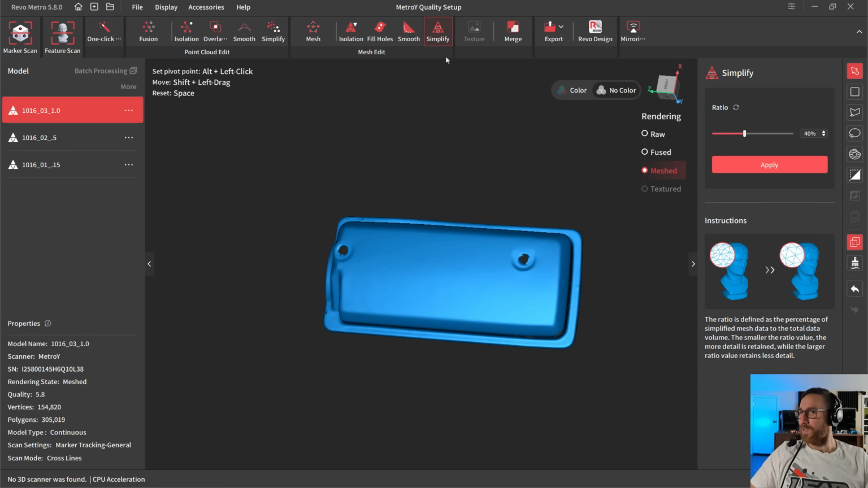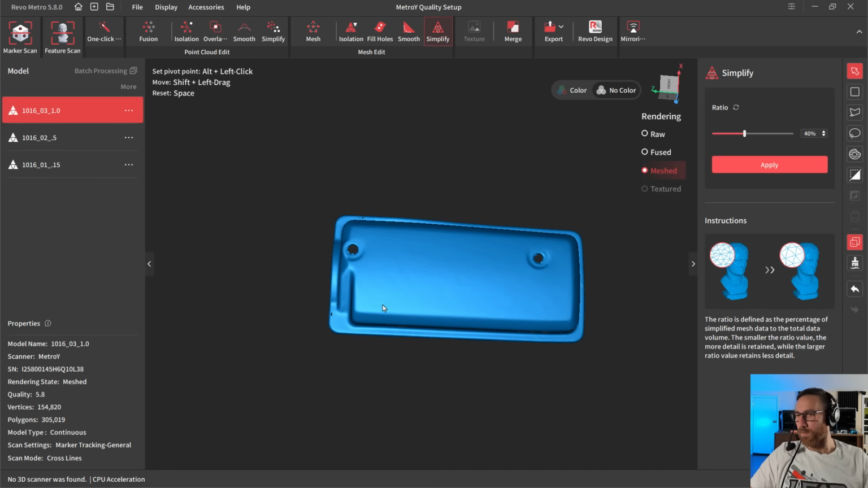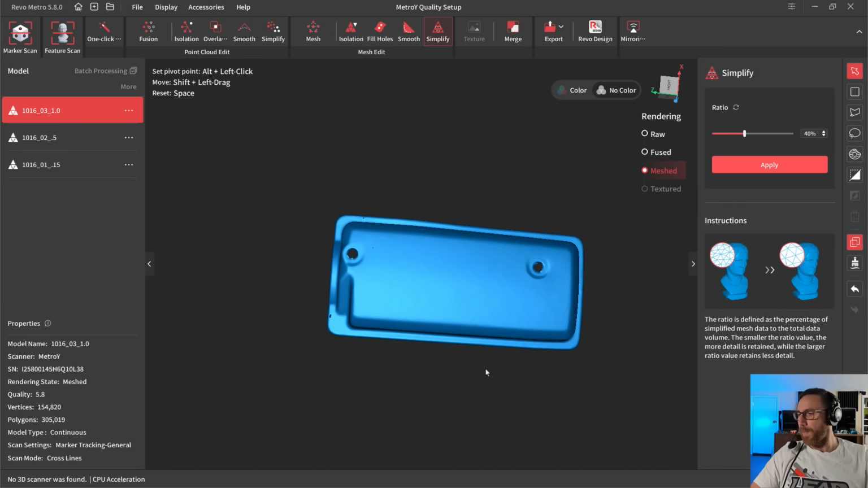And then simplification is a reduction of the overall polygon count. You don't need millions and millions of triangles to capture a part like this. It could easily be in the 50 or 100,000 polygon range, up to 250,000 polygon range. The smaller you can make it, the more performance you'll gain when you move into CAD. If you're using Fusion or anything else, most traditional CAD programs do not like meshes. And so keeping it as small as possible is only going to help you downstream. So make it as big as it needs to be for the detail you want.